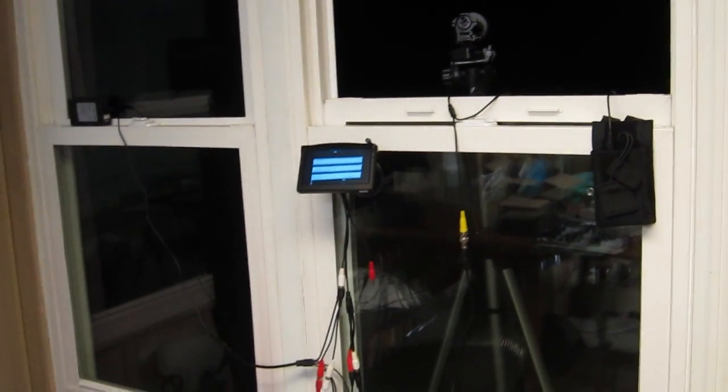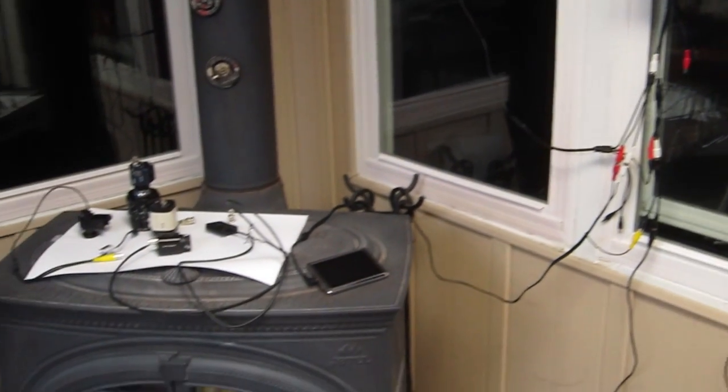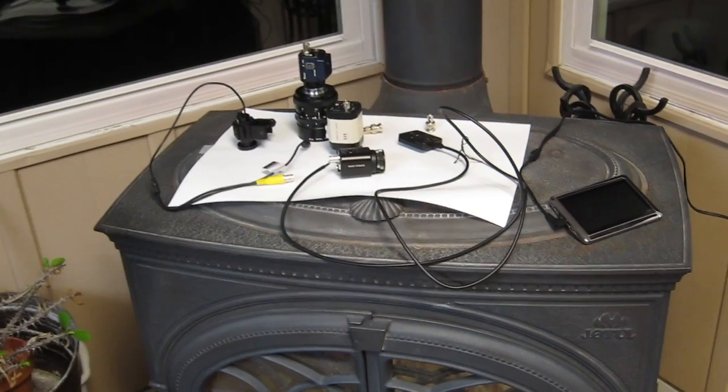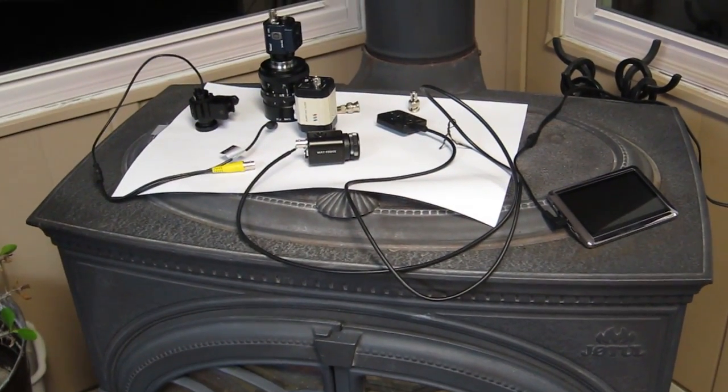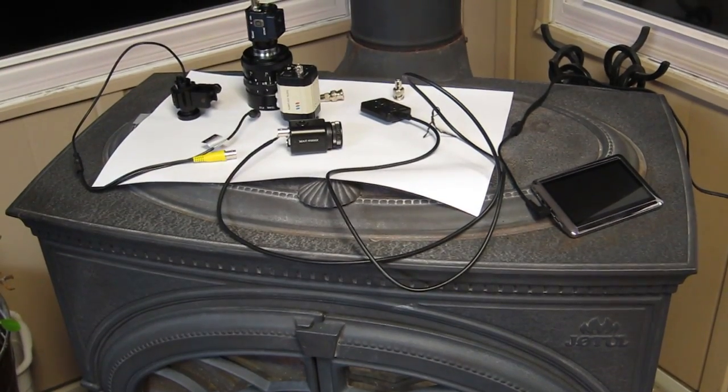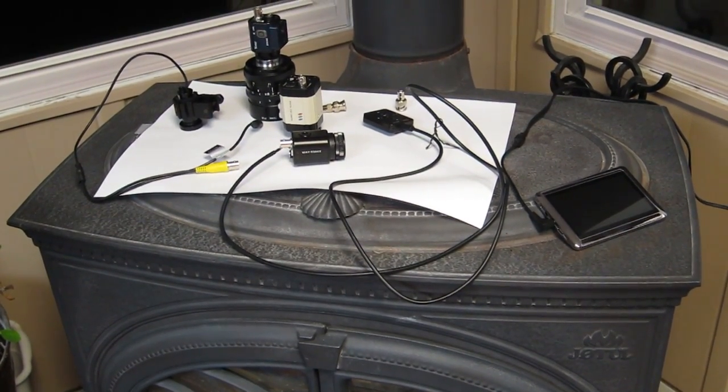And here's a view of the rest of my mess. I mean, come on guys, how many labs have a wood-burning stove for a tabletop with some clean white paper? Is this backyard engineering or what?